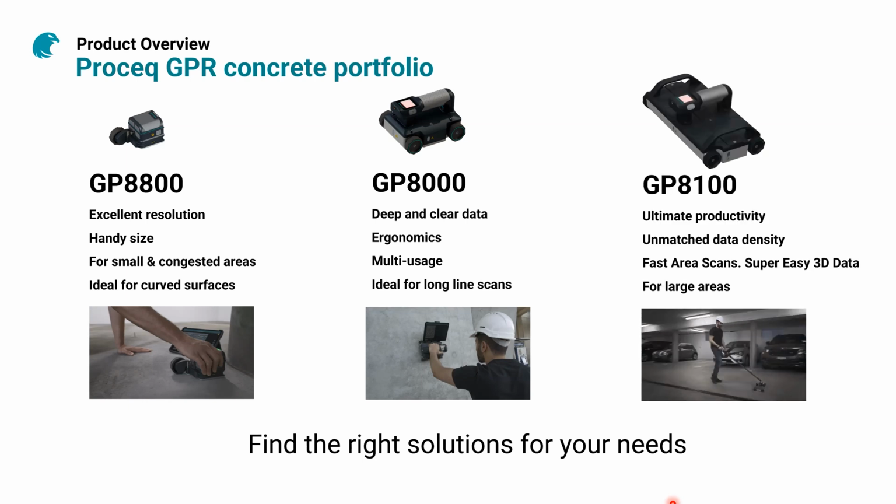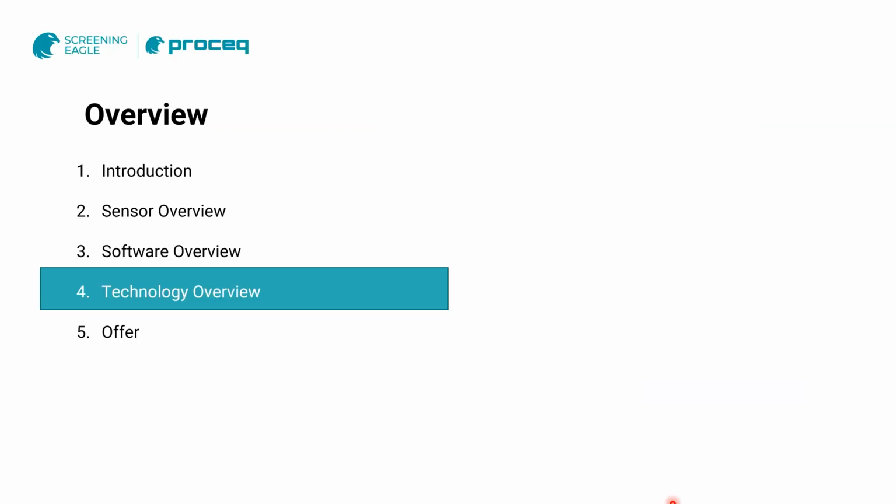And then with the new sensor, you have ultimate productivity for large slabs and areas, or when you want to scan quickly, with easy object detection for non-experts. That's the perfect tool here, the GP8100. So find the right solution for your needs.